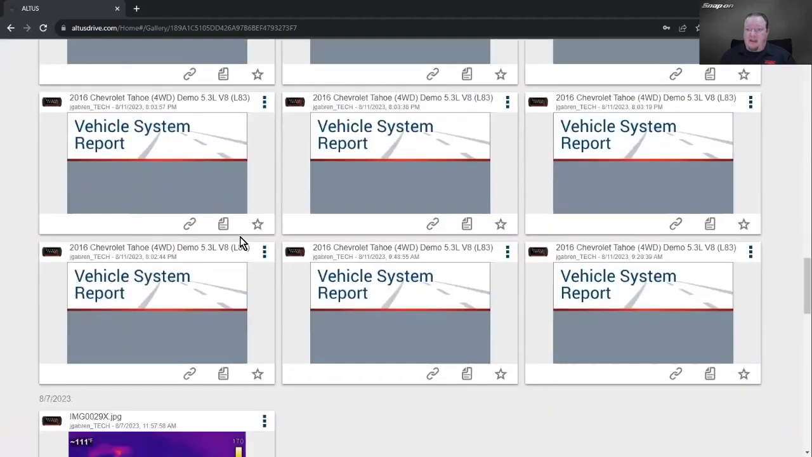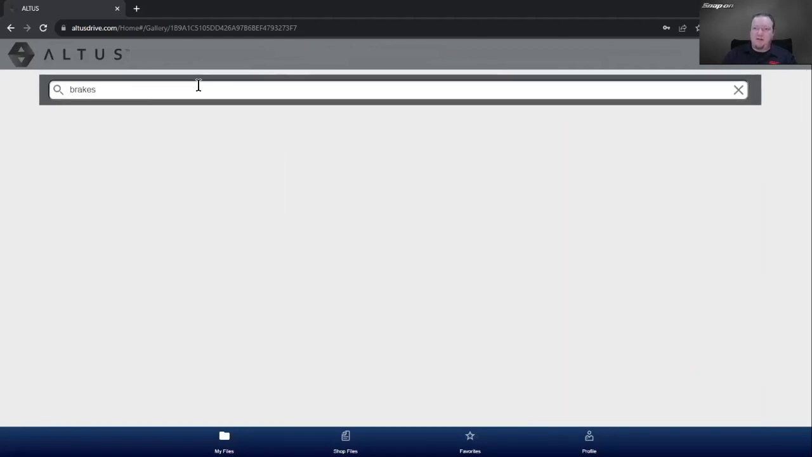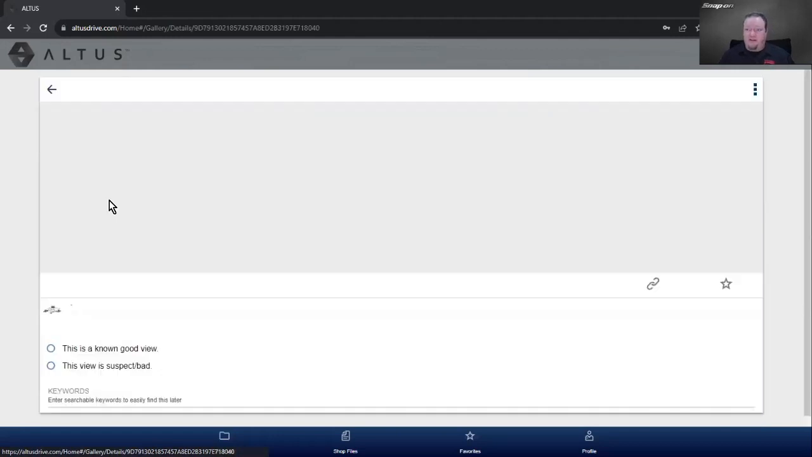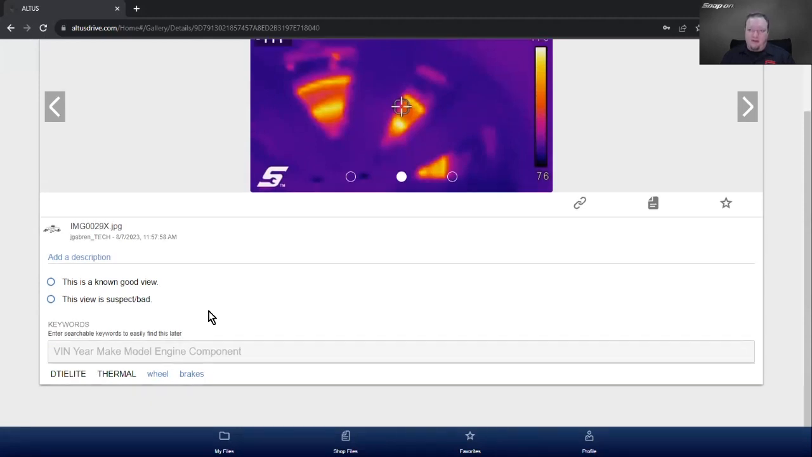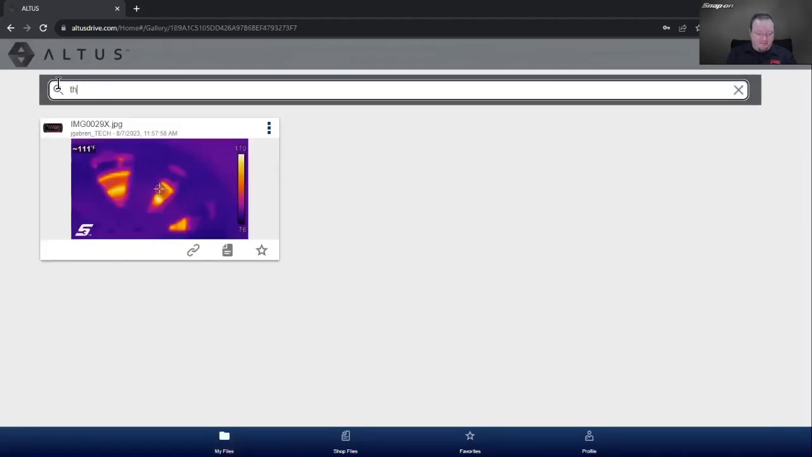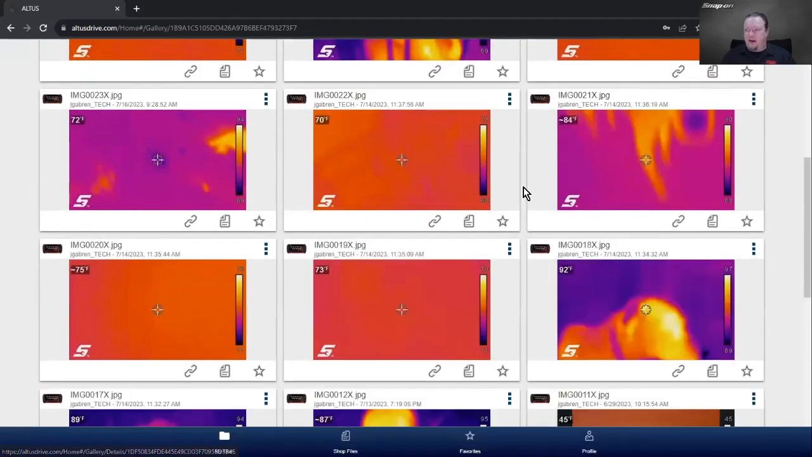So I can choose which image I want to share with my customer. I can also tag it, save it. So that one is tagged. So if I go all the way back up to the top and I do brakes, I tagged it with brakes. So now I can find anything with brakes. So all I got to do is come down here at the bottom and just type in some words. So we got wheel, we got brakes, whatever else you want to put in there. Also thermal, you could search, gives you all your thermal camera pictures. All right, so that's all my thermal pictures that are up there.